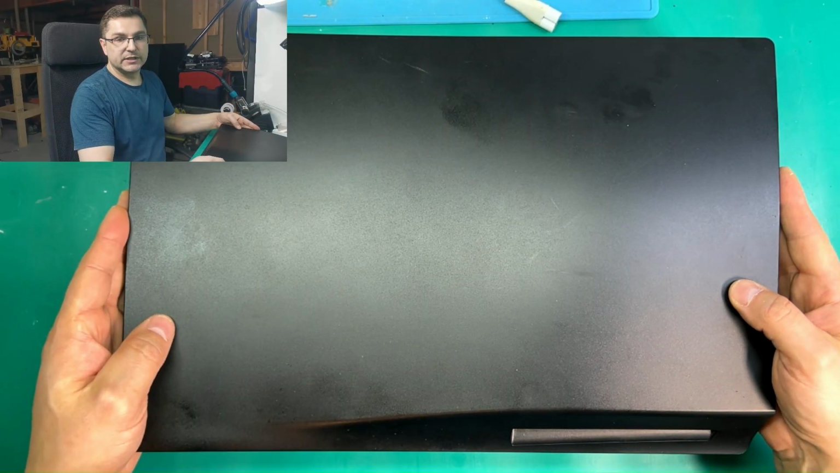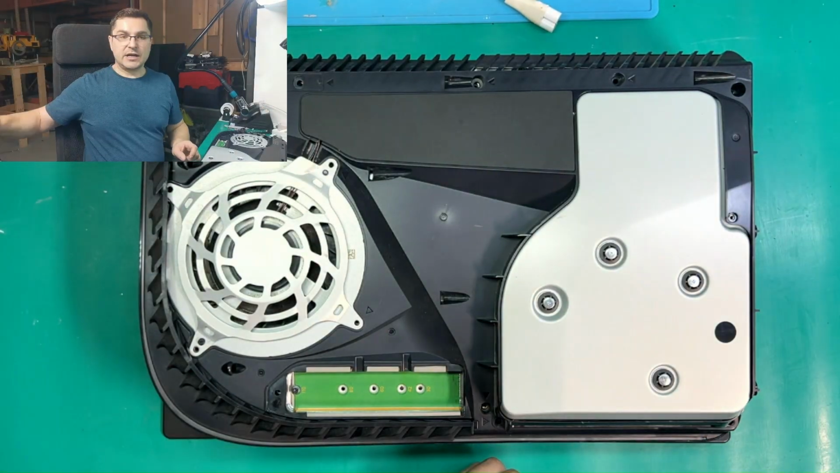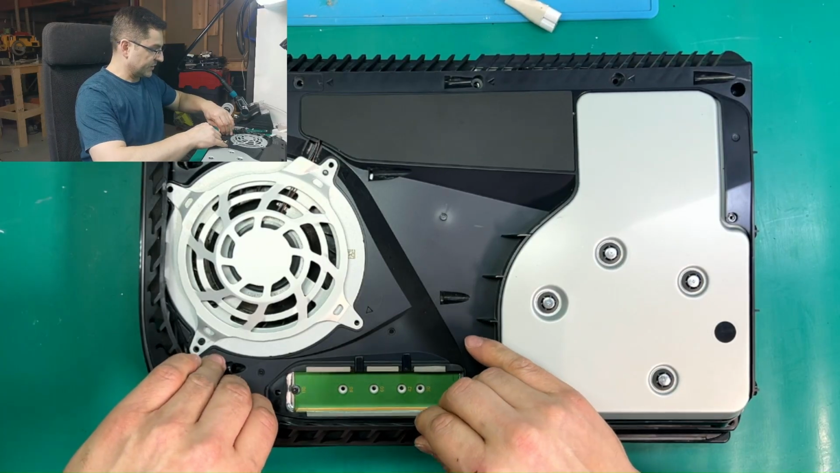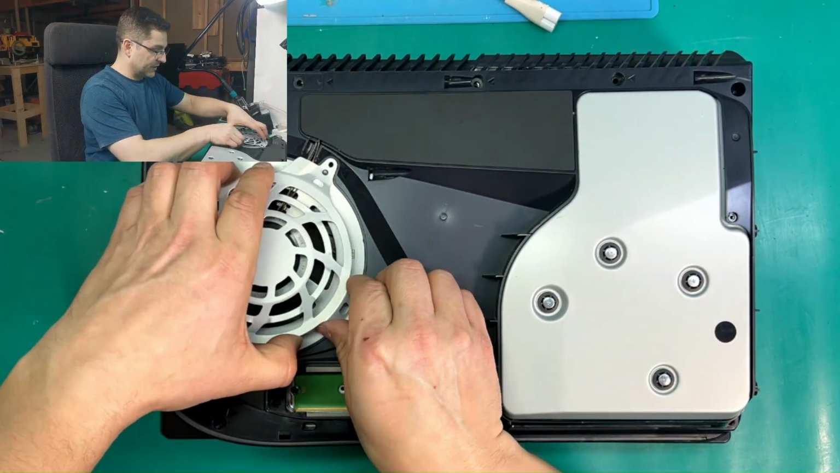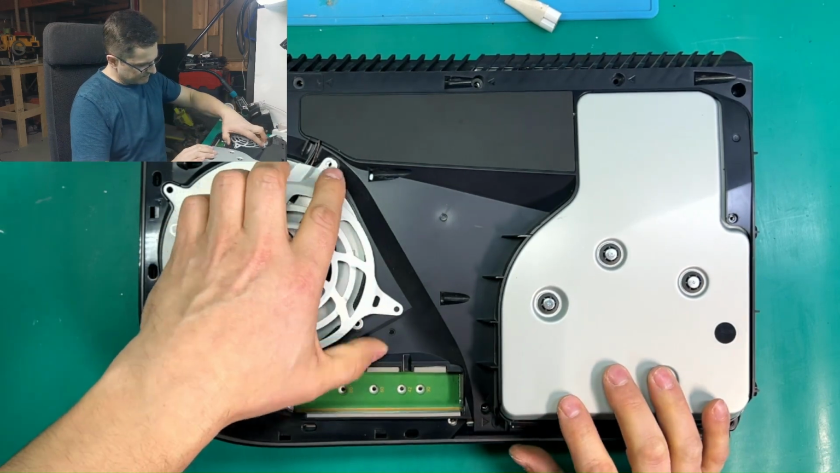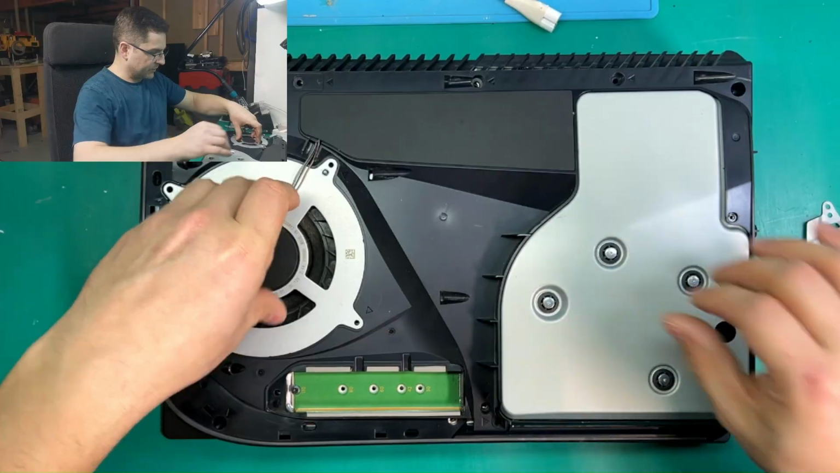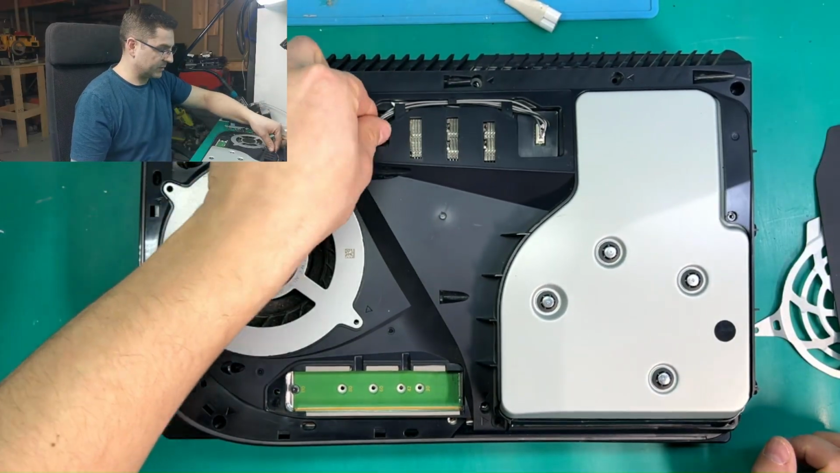I briefly removed the housings and I took the screws already out. So that's going to be easier to remove it. The only thing I want to show you guys is this console didn't have an easy life. Let's be easy with plugs.